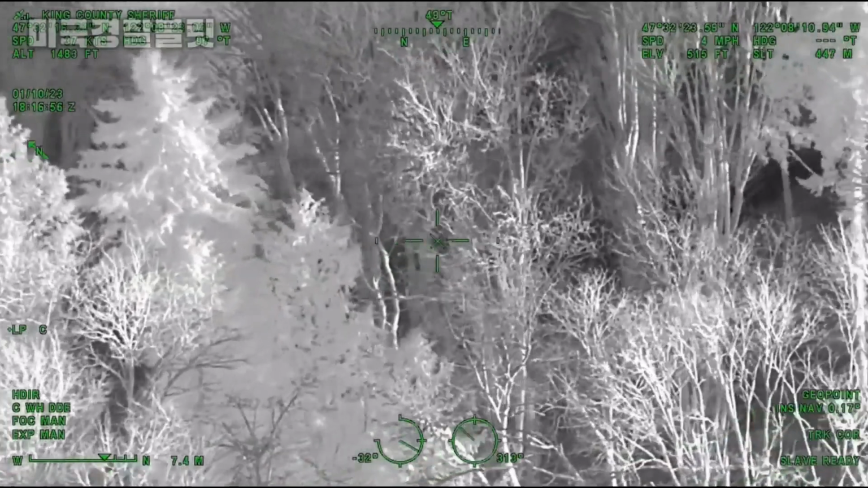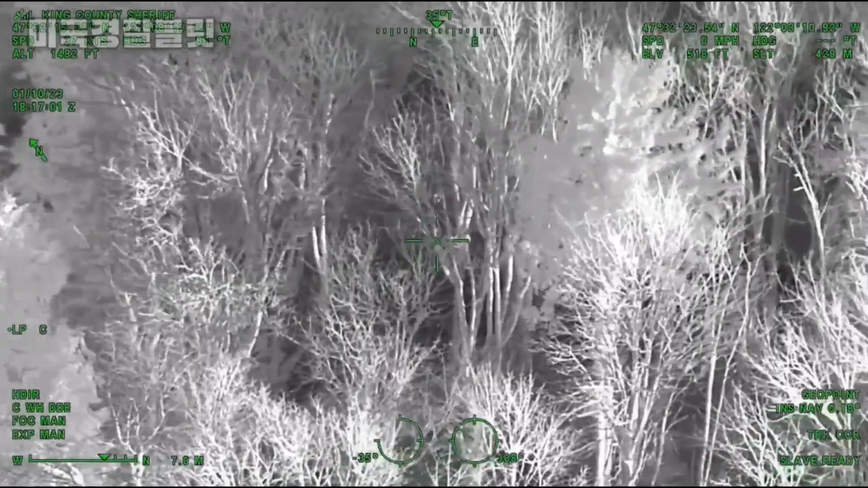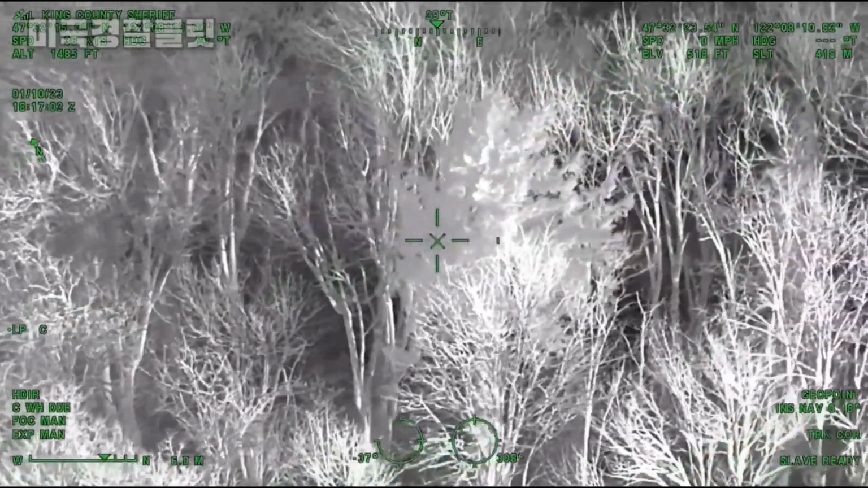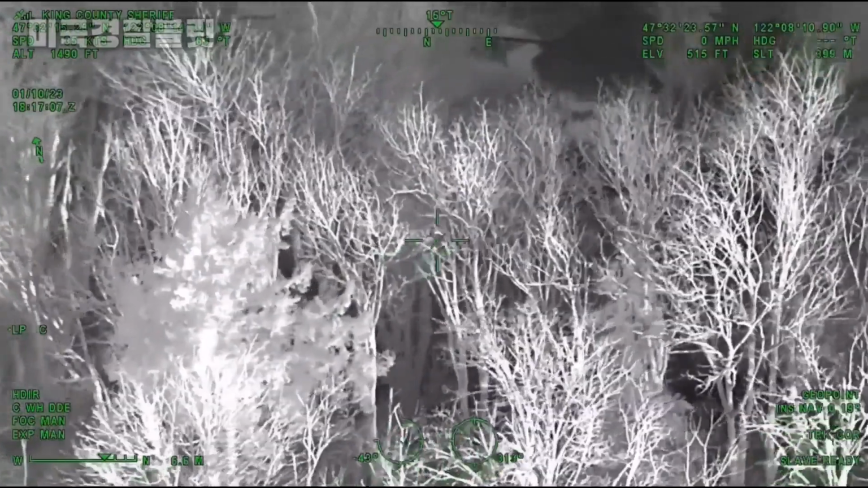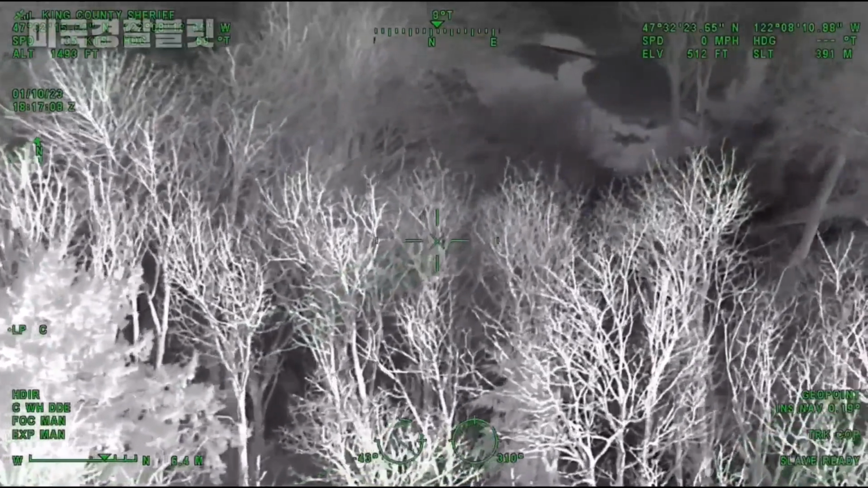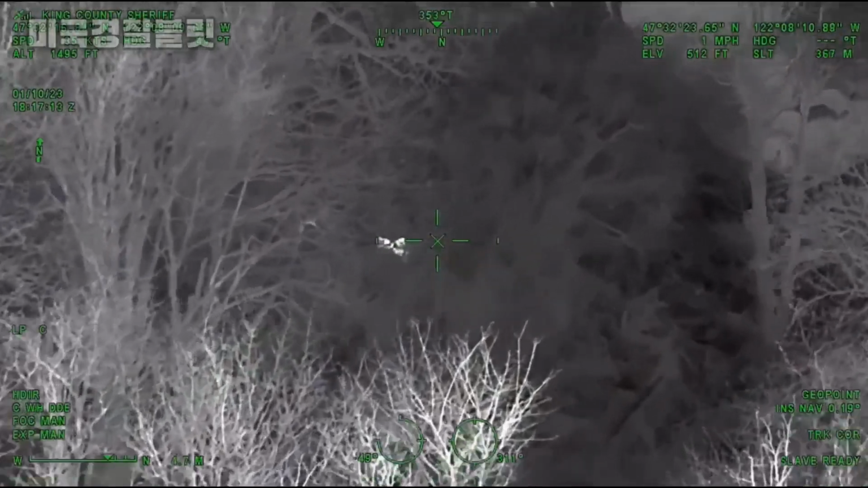7.20, they are northbound towards Coal Creek Parkway. Yep, they're on the Coal Creek Trail in the woods. I got 2 on site in my camera. Do you want me to stop calling it, or what do you want me to do here? Keep calling. Okay, so I need somebody out on Coal Creek Parkway, help contain these guys. Looks like they're trying to go to ground.